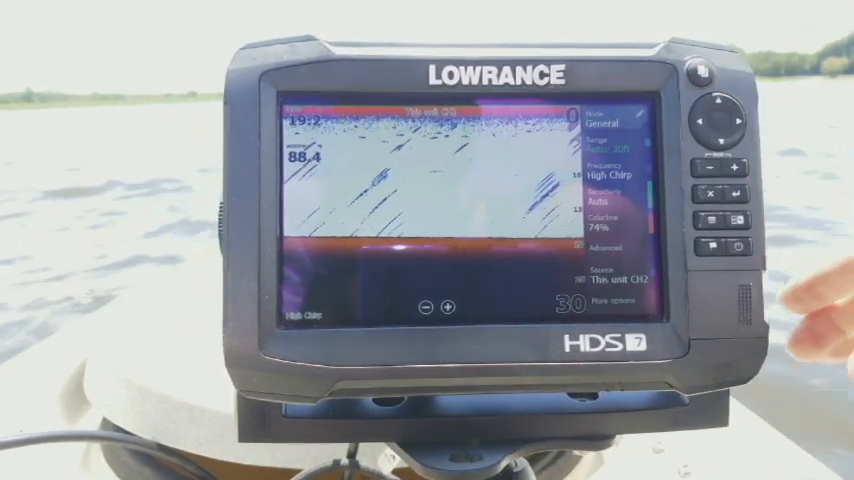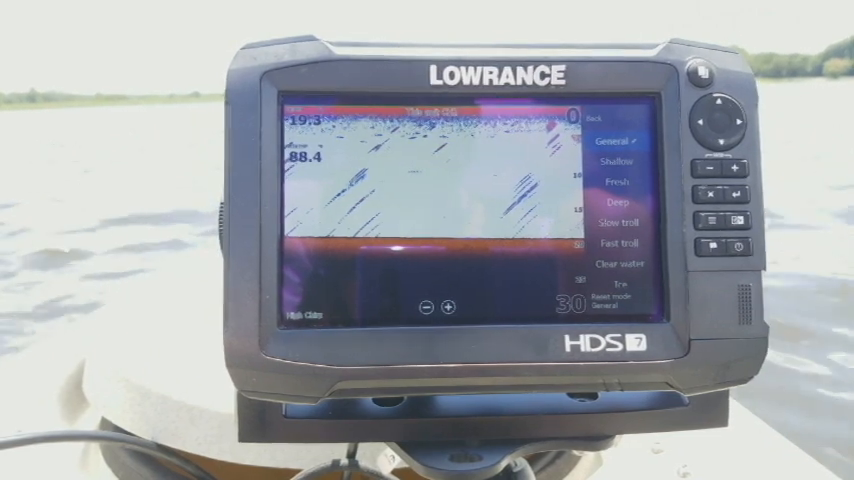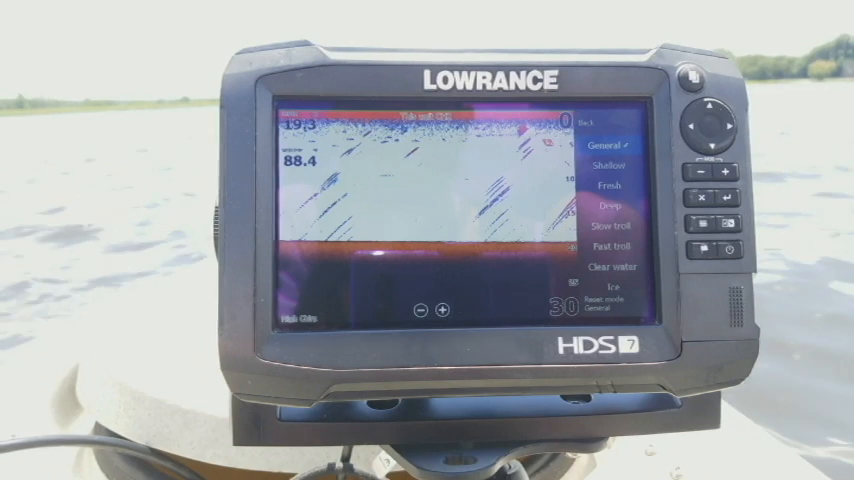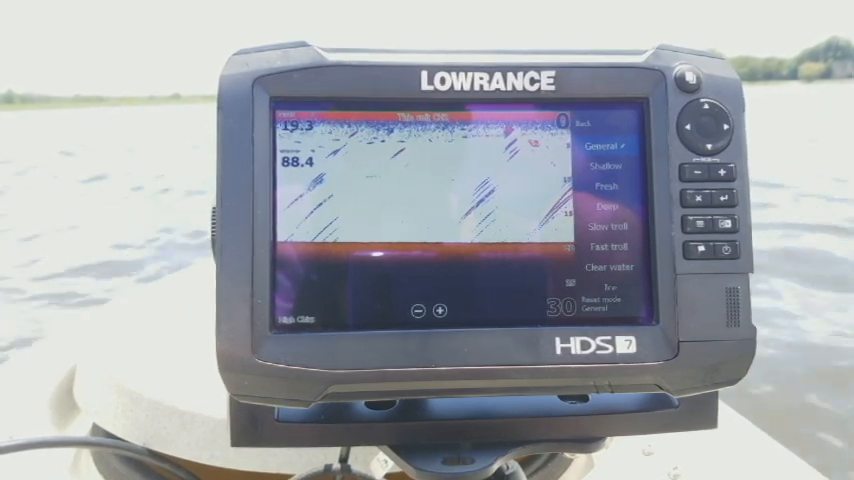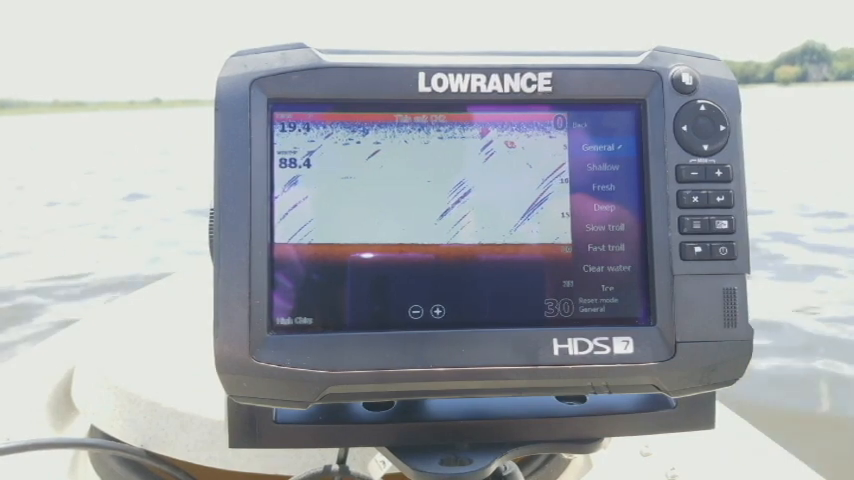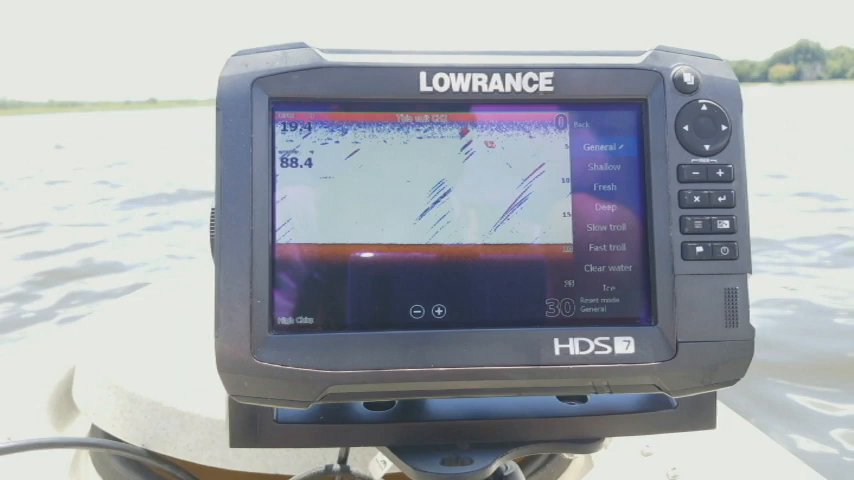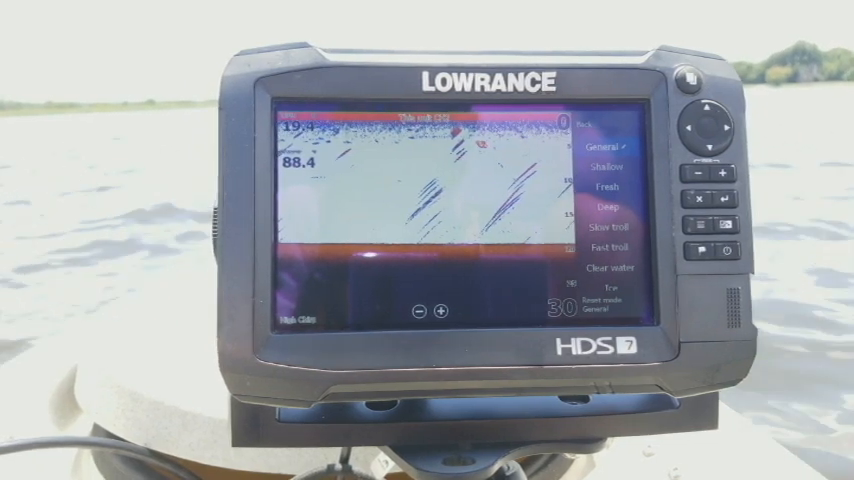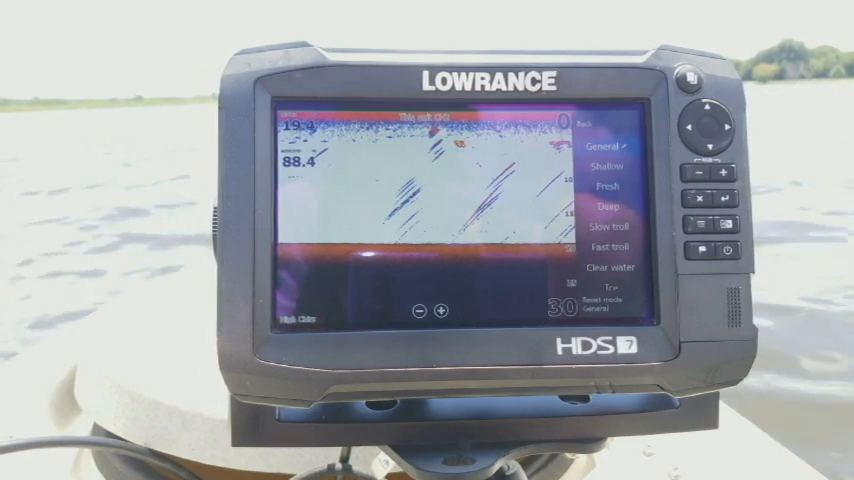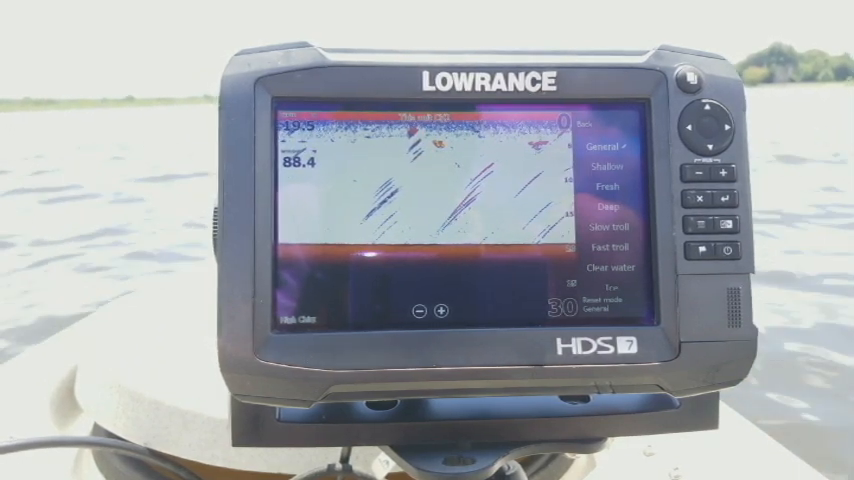So let's go ahead and go back to that mode like I mentioned before. Now when you go into mode, these are kind of standardized default settings that you can switch between for different conditions that you're in. Now the general water here, that can be used really for anything. And honestly, any of these you can use at any point in time if you know how to set up your settings on here. But the general is for 1,000 feet or less. So it's more for your, you know, kind of offshore, inshore fishing.